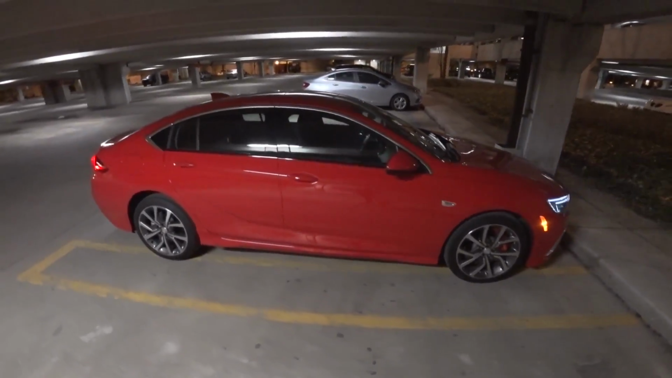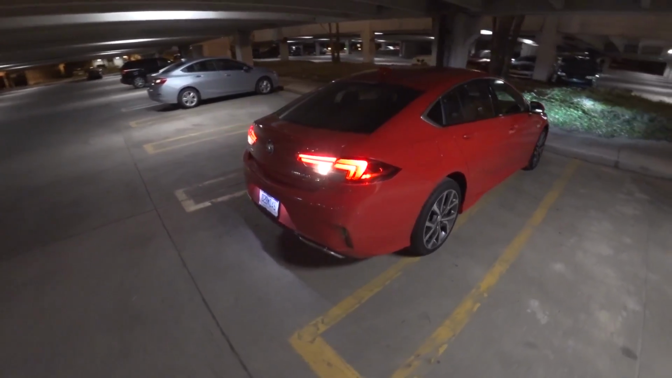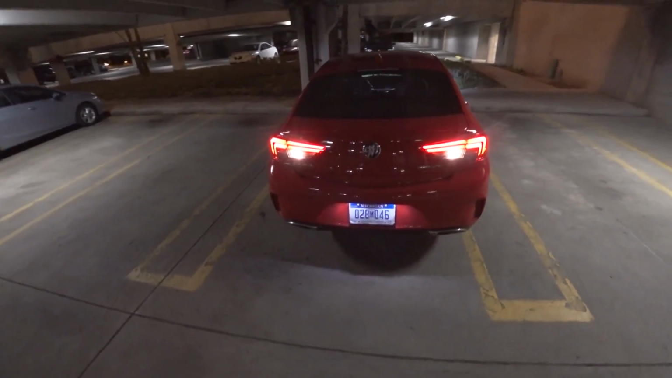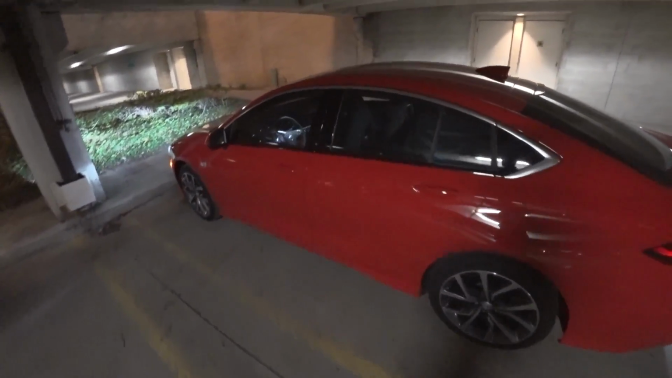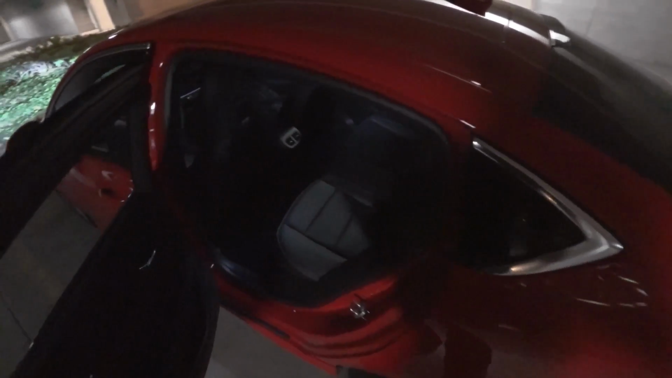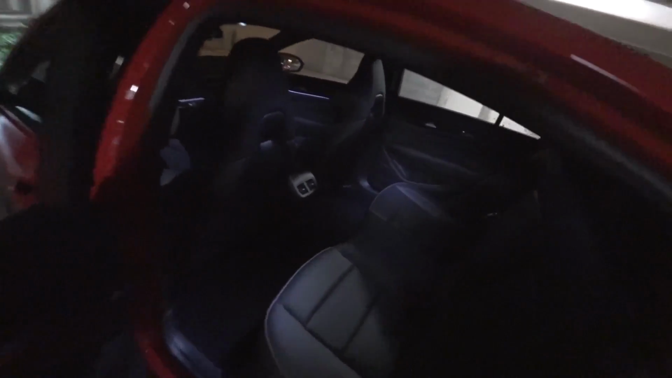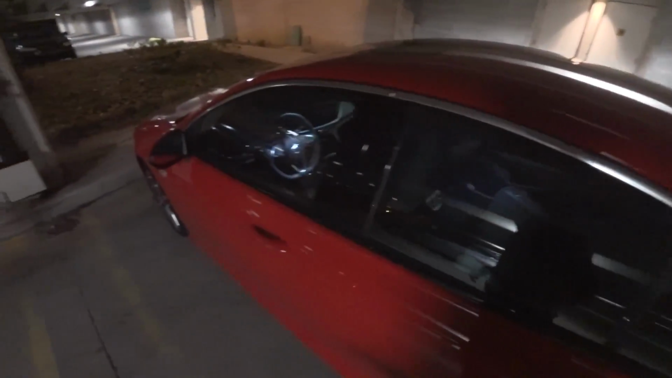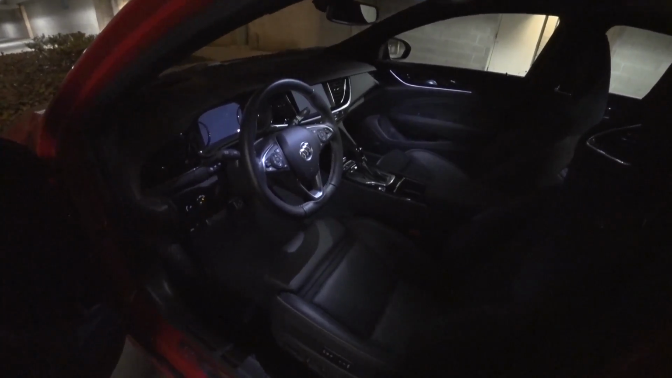Alright guys, last night in the Buick Regal GS, I wanted to take you on a night drive tonight, see what it's like with the headlights and the interior LEDs. As you can see here, the cabin is nicely lit. Those front sport seats look really good with the LED lighting, and pretty nice front seat interior lighting as well.